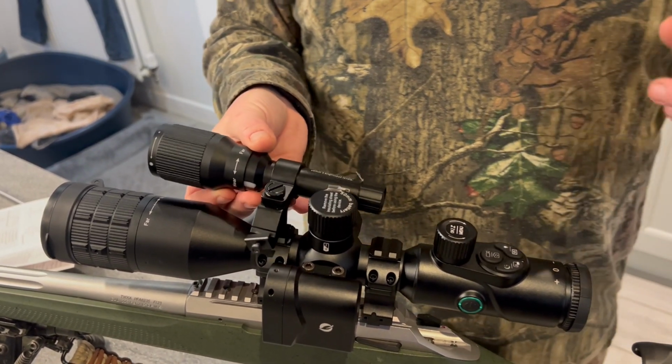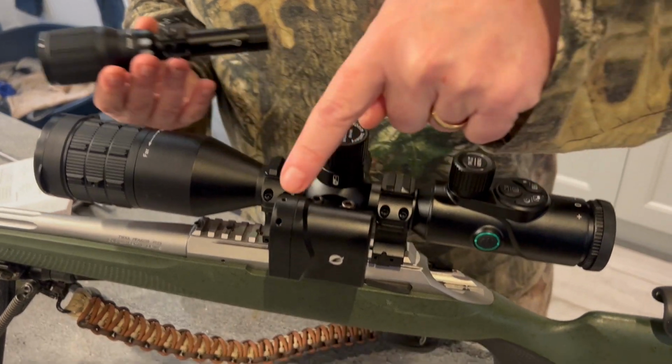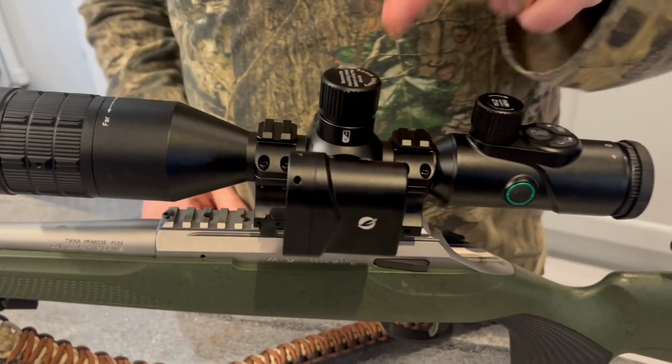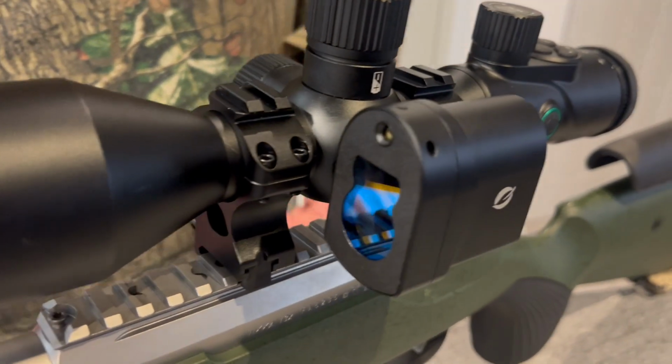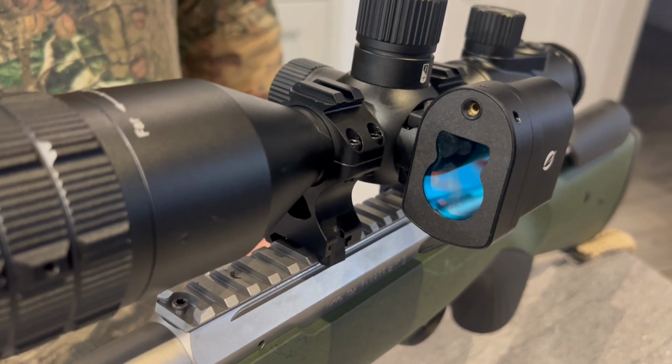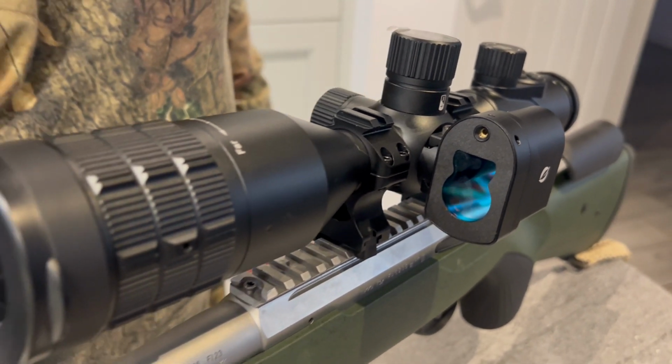The actual built-in laser rangefinder here is this bit. Now, it's tiny, really small. It looks a cracking bit of kit. We've not tested it yet, obviously, but it will get tested tonight.